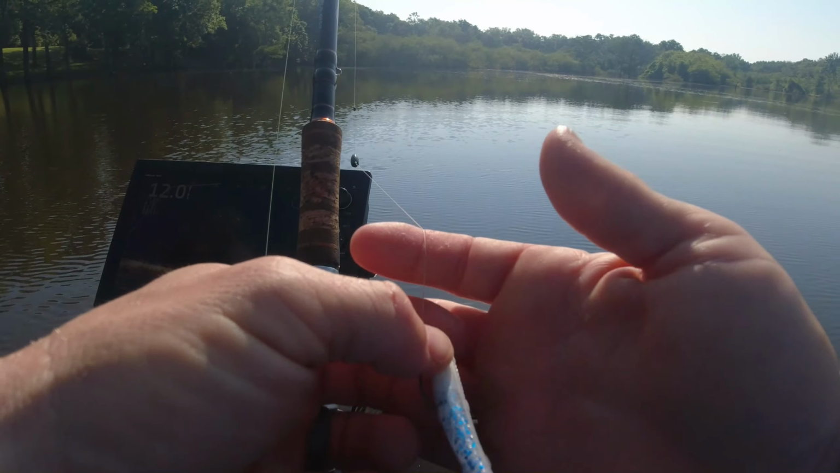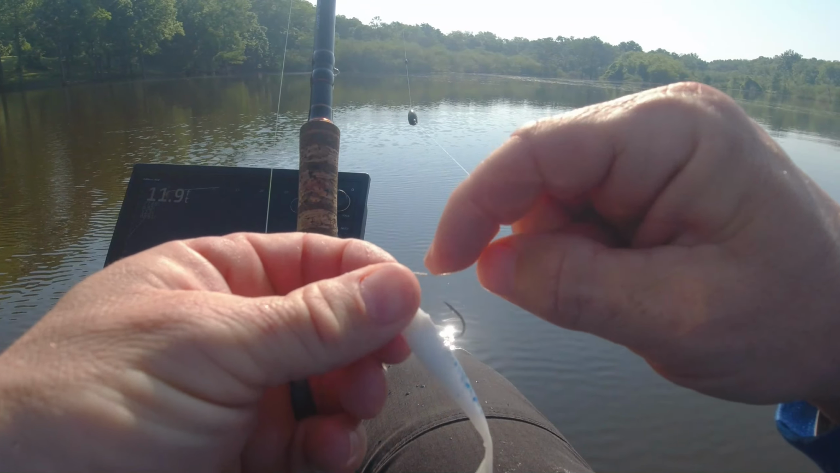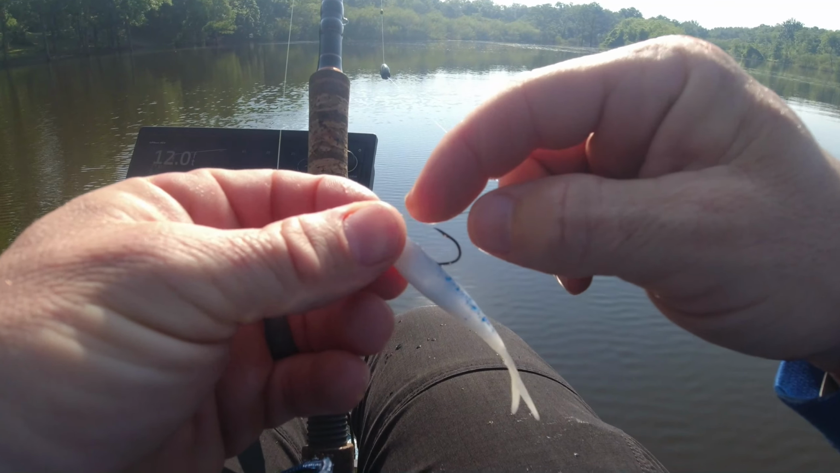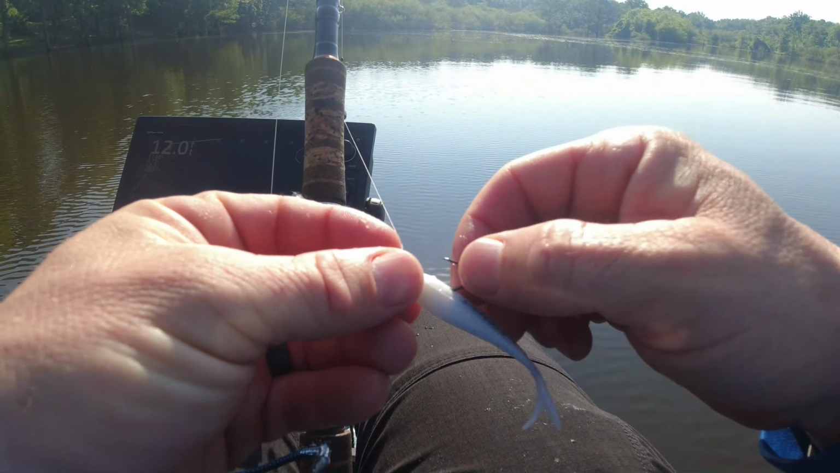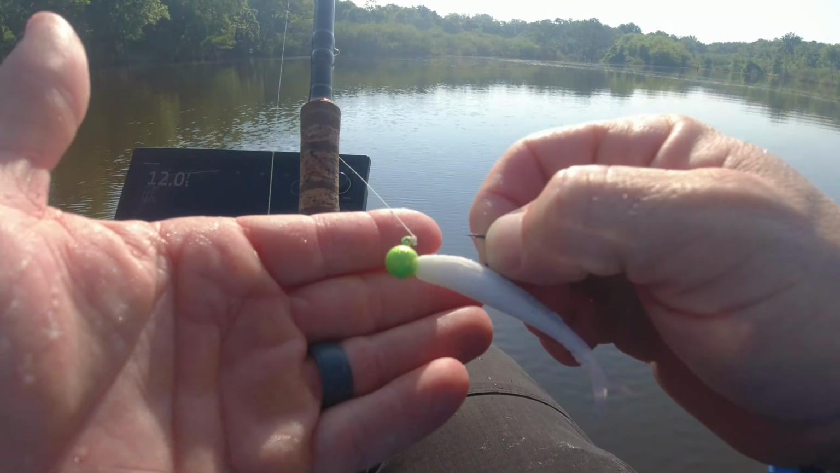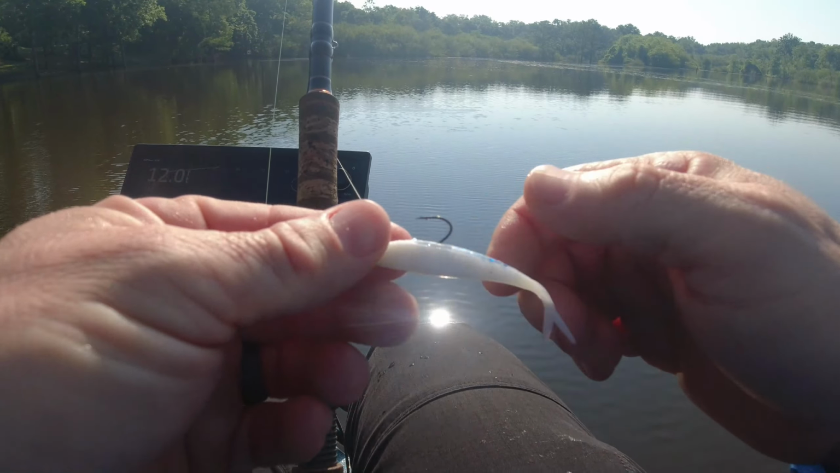But I'm going to go over real quick what we're using again. This is a 1/8 ounce Bonehead disco jig head. It's not made by Bonehead? It is Bonehead, yeah. We just call it a disco. It's got that paint on it. I got you. It's a Bonehead disco jig head, 1/8 ounce.